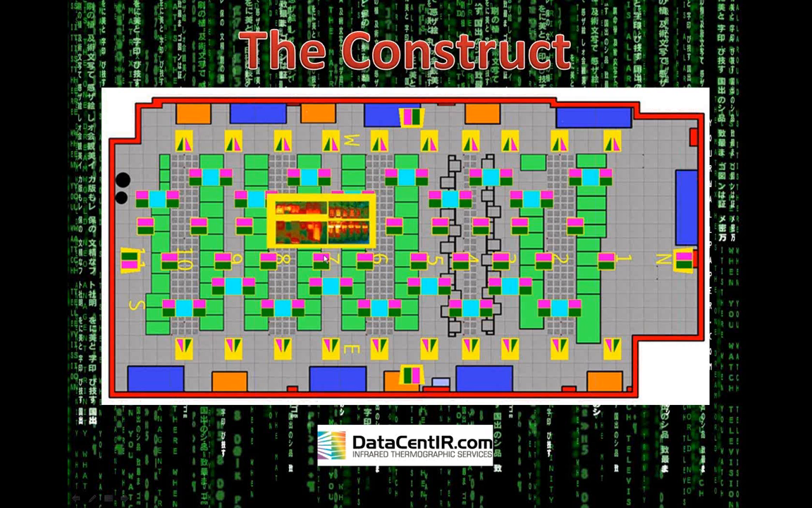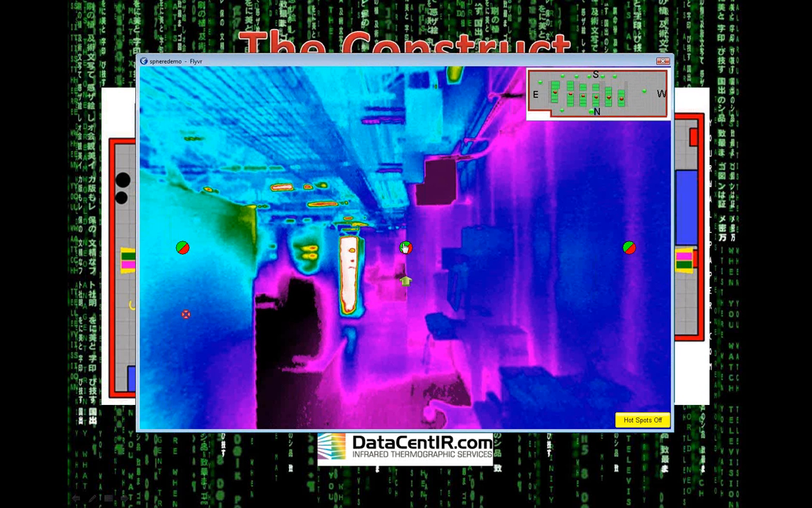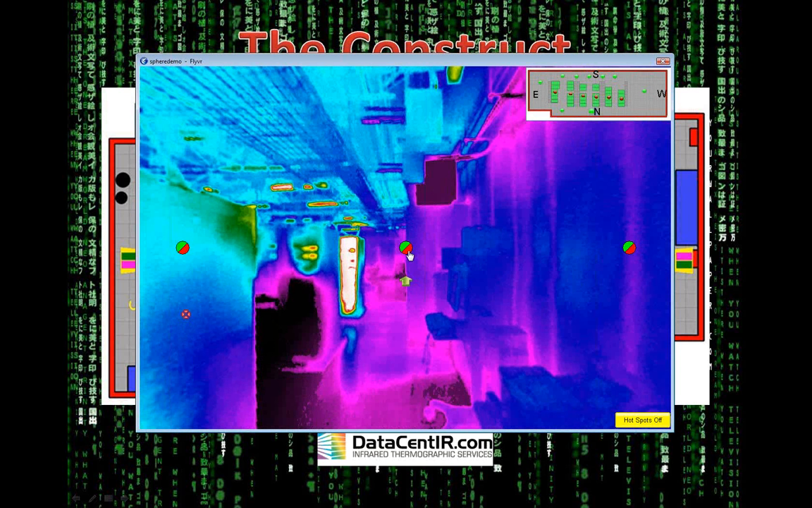So what I want to do now is go and show you, and if John would like to, I'll open this image demo. And as you can see, you can flip back and forth between infrared and visual. You want to describe this, Mr. Finlayson?